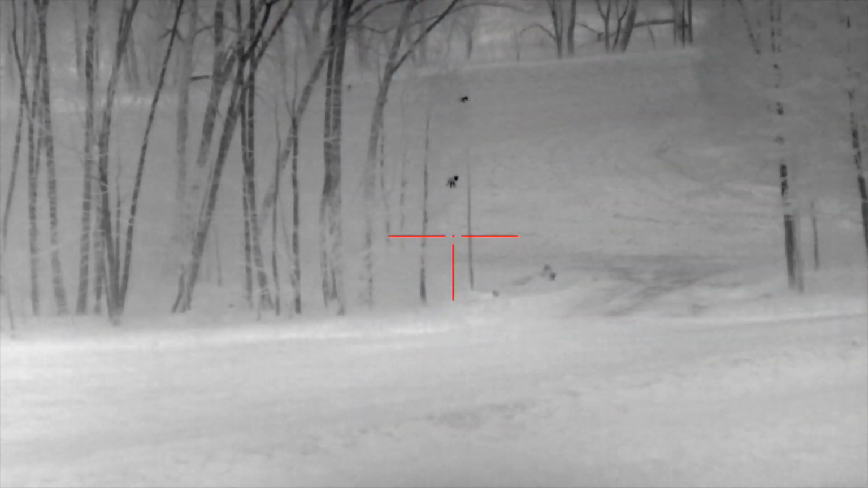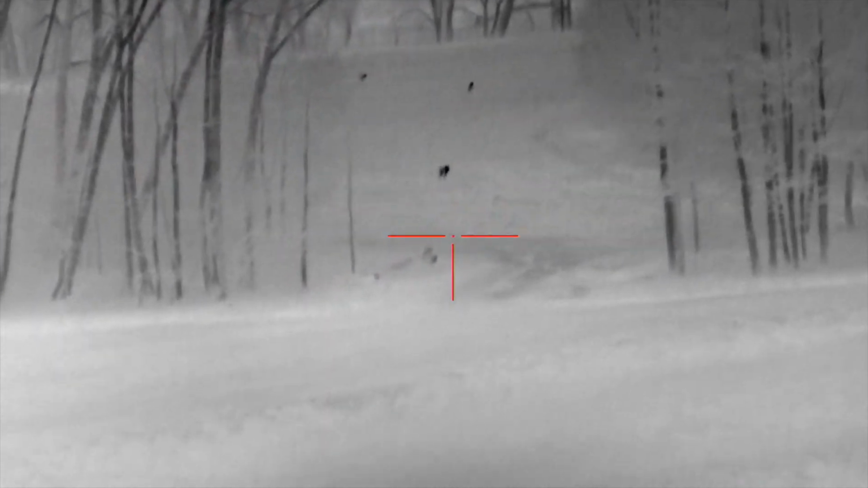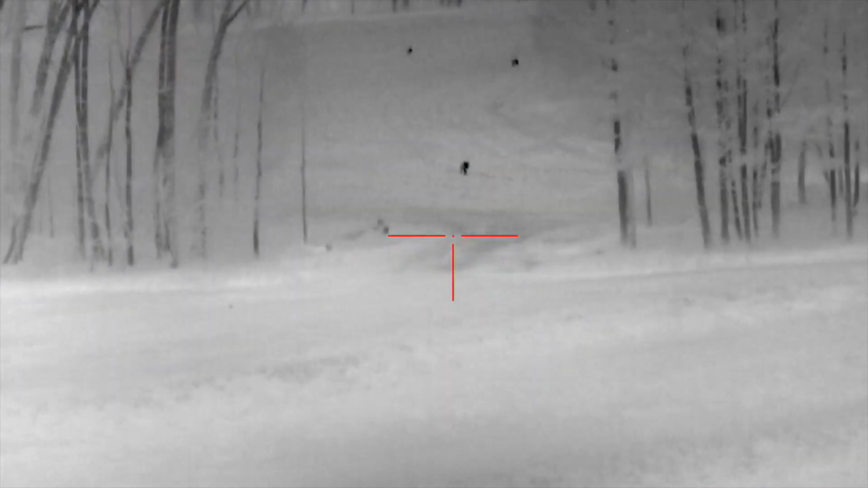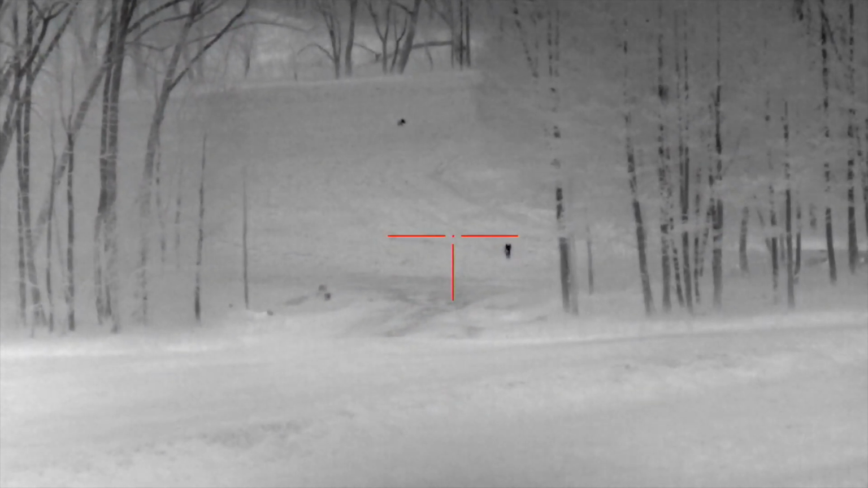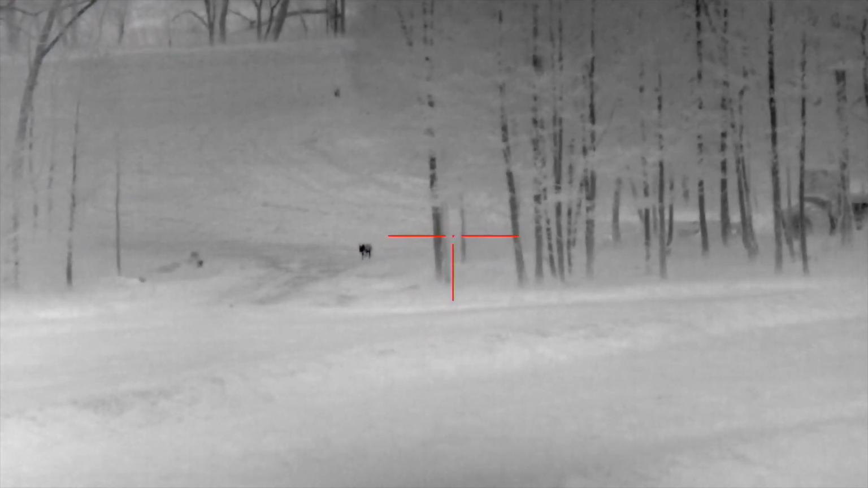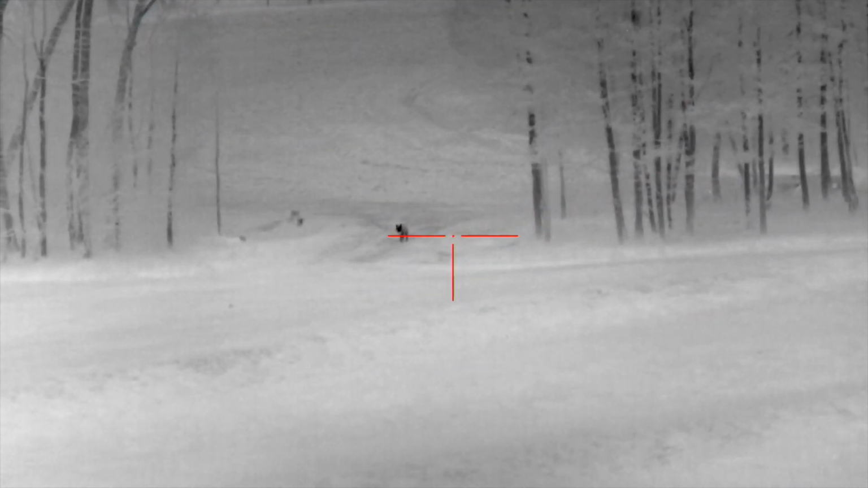Yep. 2 of them. 3. There's 3. Listen, we're just gonna let them come. That one in the front's gonna beat them. What are the ones in the back doing, Trent? I can't see if they went around.